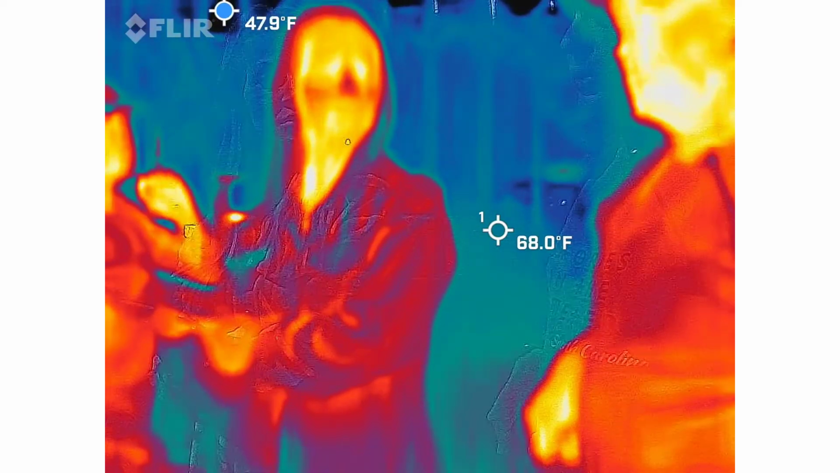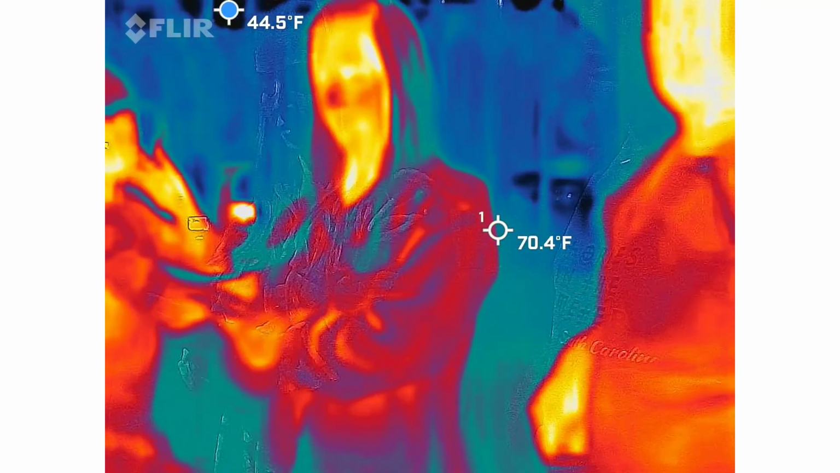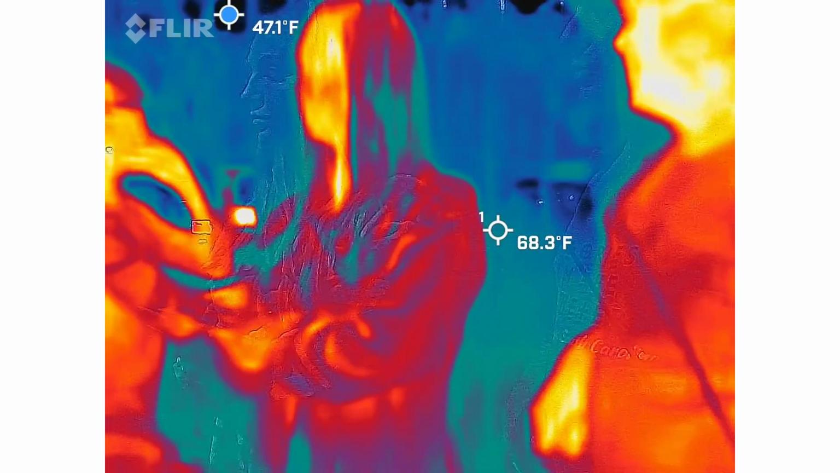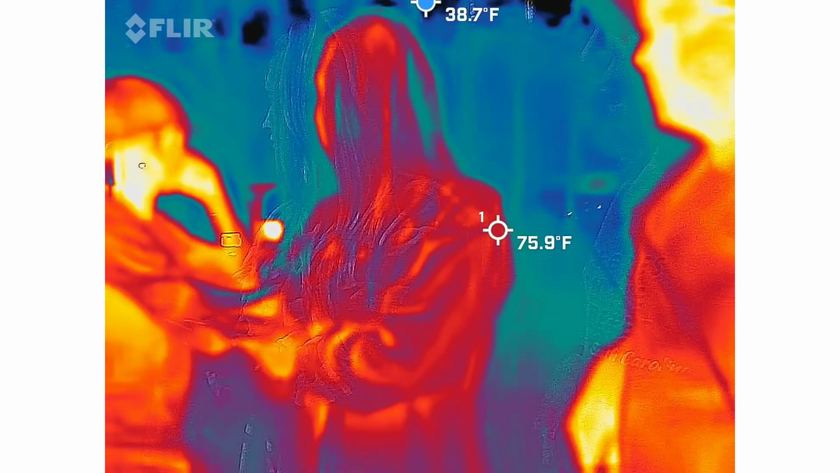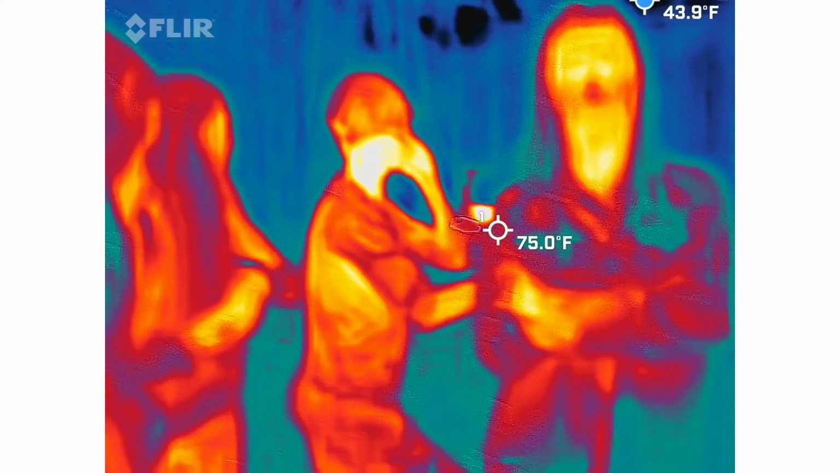Was it a moon phase? Was it the weather? Was it the group that was here? Was it specific devices? I keep track of all of that for you. It is a very detailed analysis. You're going to have lots of homework to do.